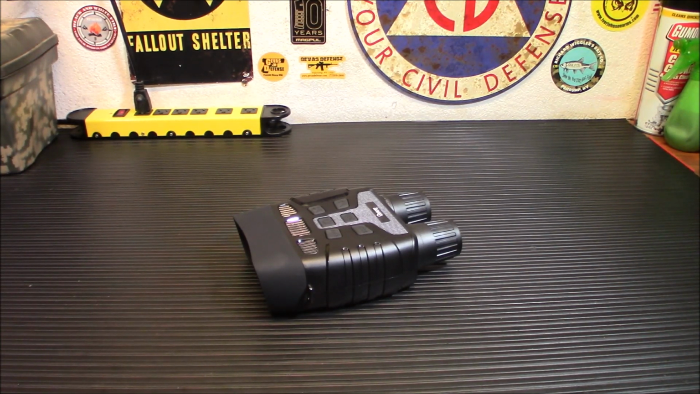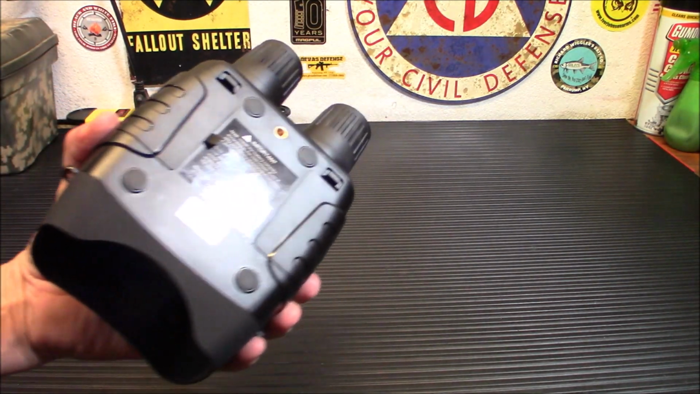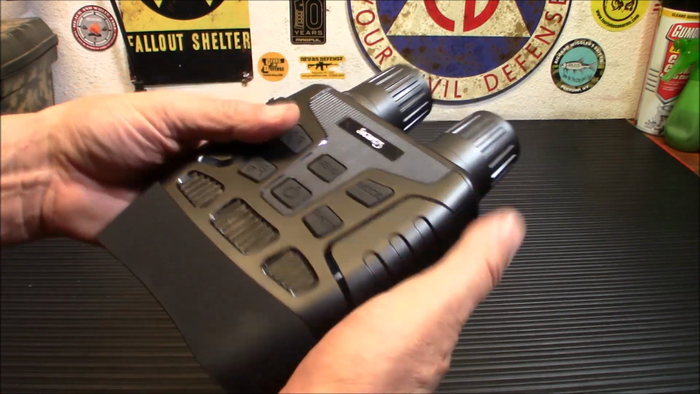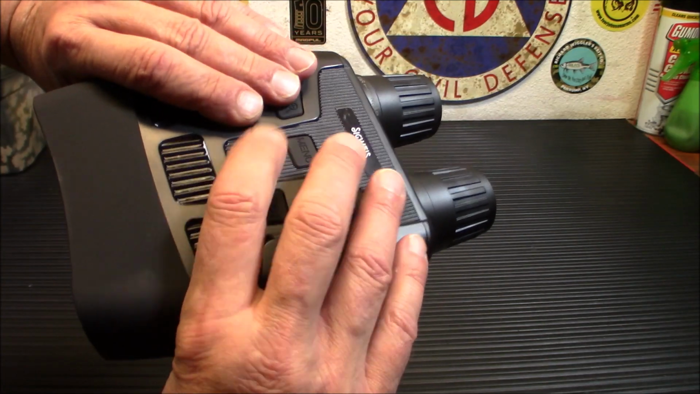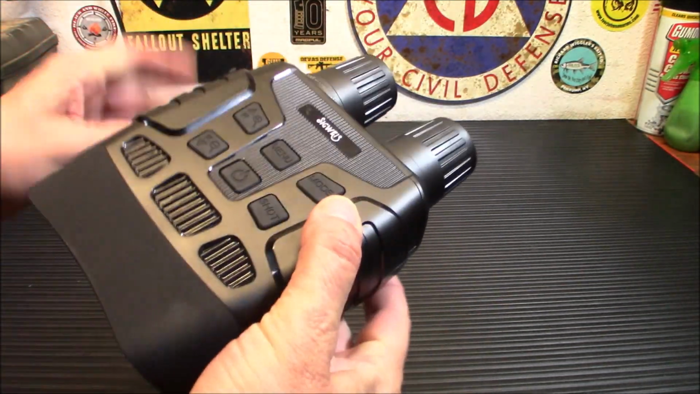It did come with a nice 32 gig storage card, and I'm really impressed with the quality of the build. I mean, it is plastic, but it doesn't feel cheap. It feels good in your hands. You can grip everything right where you need to grip it. All the controls are right there, ready to go wherever you need them. And I like that fact.